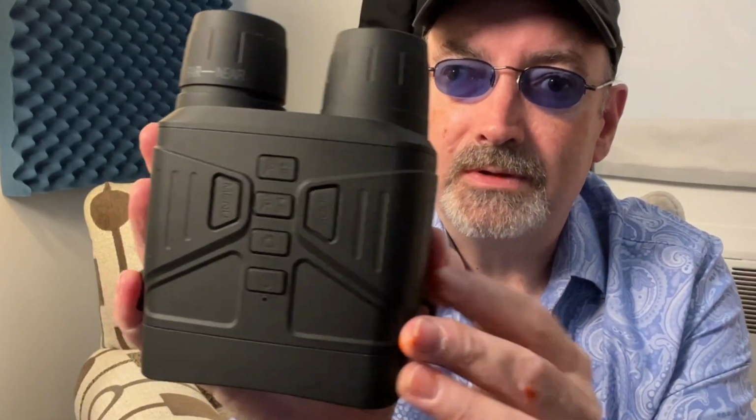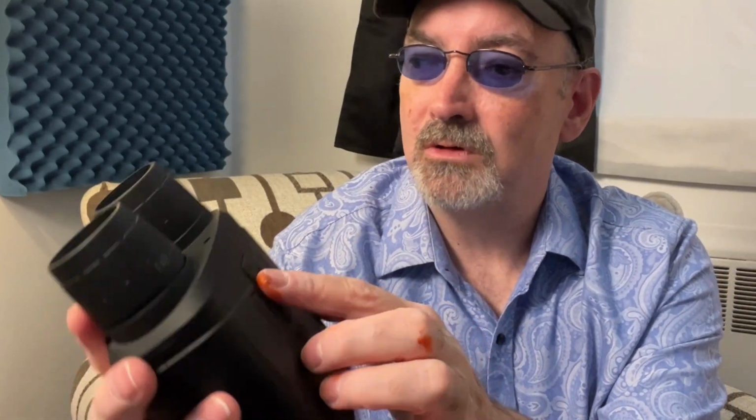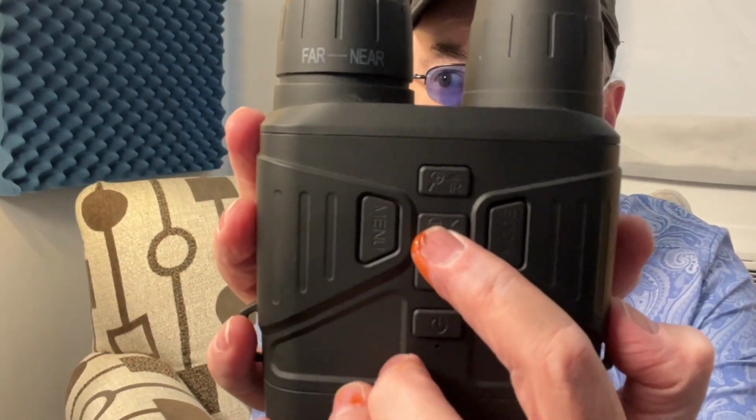And it's a fairly intuitive piece of equipment. It takes a little bit of a learning curve. I'm not going to go over how to operate the whole thing, but it's basically got IR. You can turn the infrared up and down by pressing this button. If you want it more sensitive, you push this top button. If you want it to be less sensitive, you turn the one below it down. It makes it less sensitive, because sometimes when you're in an area that you think is dark, there might be a street light nearby, and if you have it really bright, you're blinded by the extra ambient light that you didn't notice before.